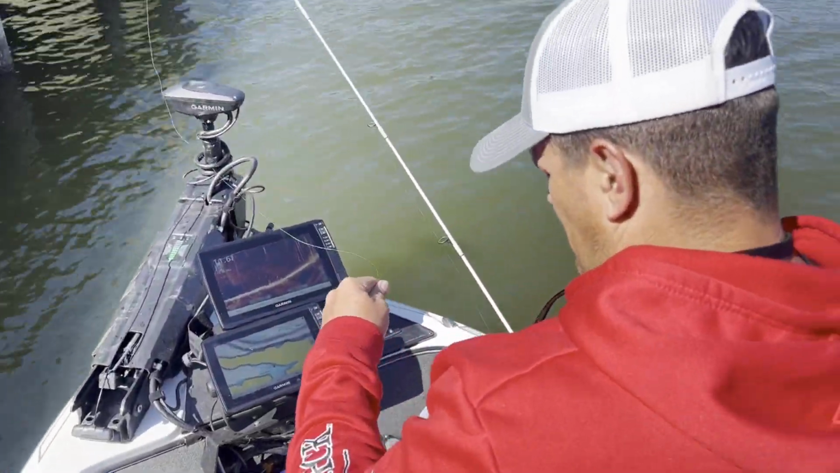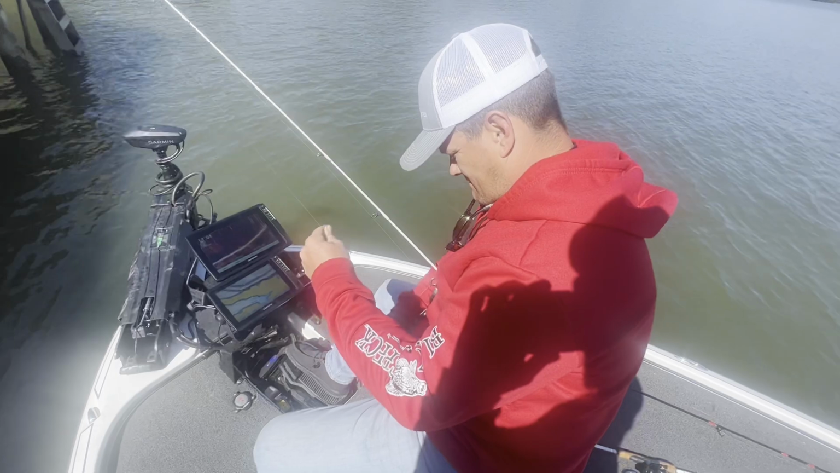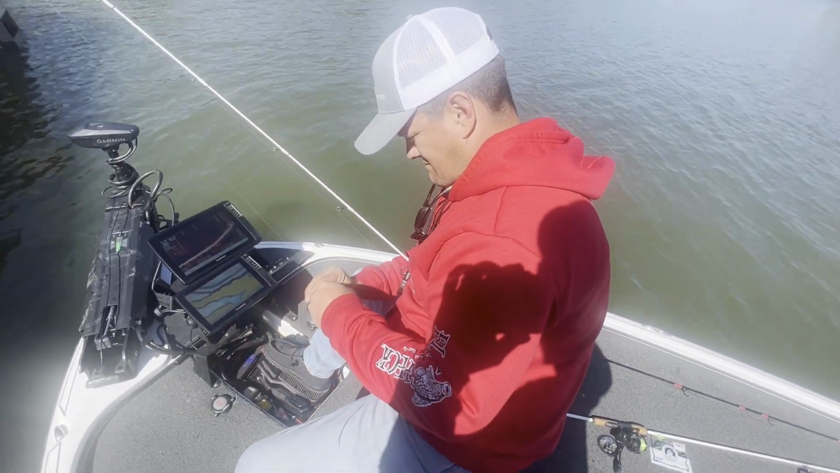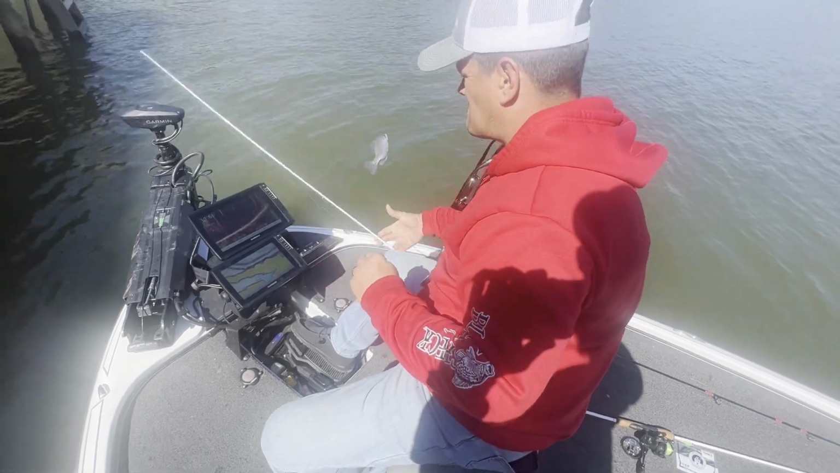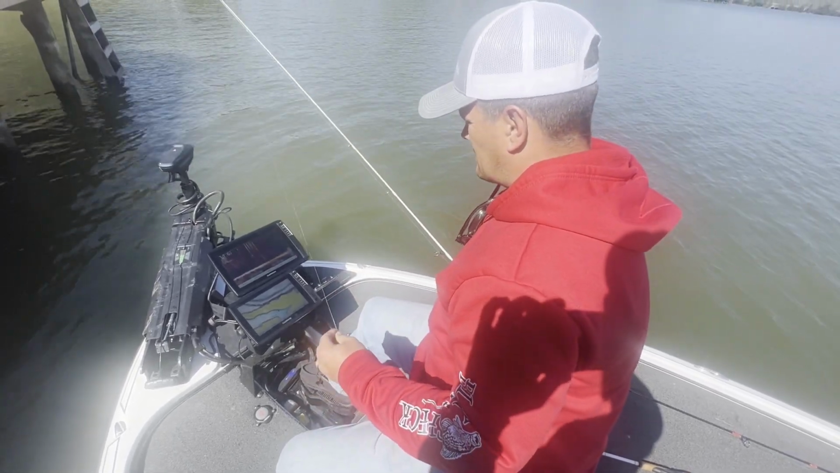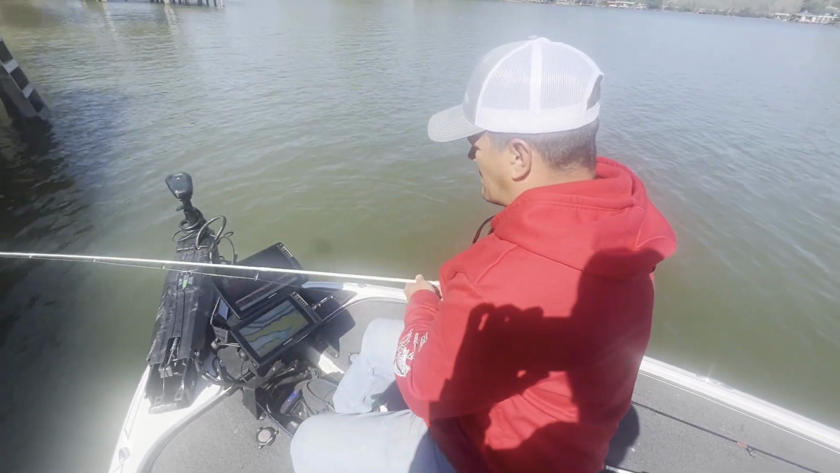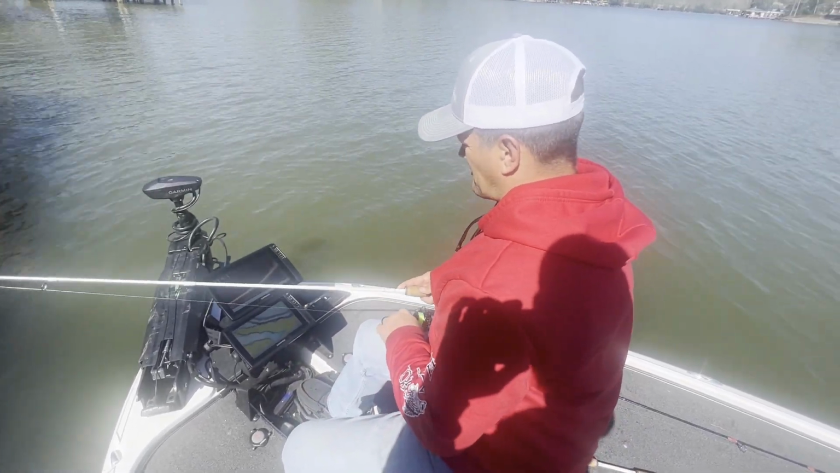Little bitty jokers. Well, the good thing is you left them alone for a little bit and came right back and threw in there and caught a fish. So I guess you let them calm down for a second, and then they forgot what that bait looked like.